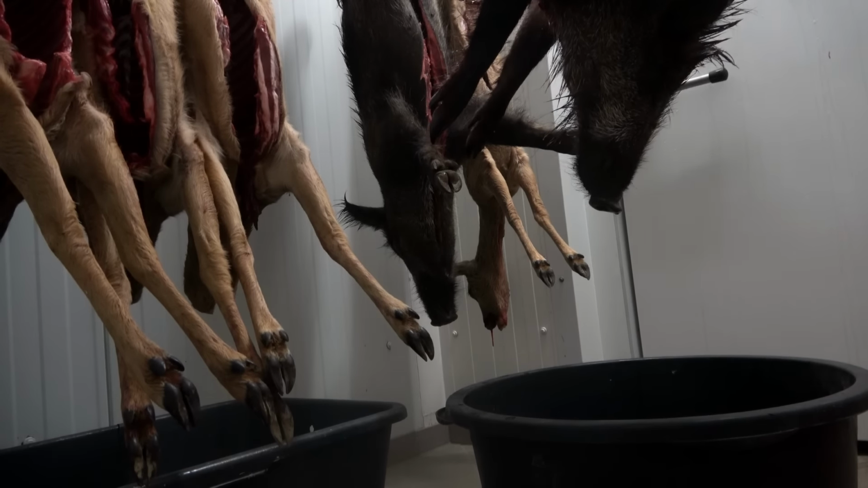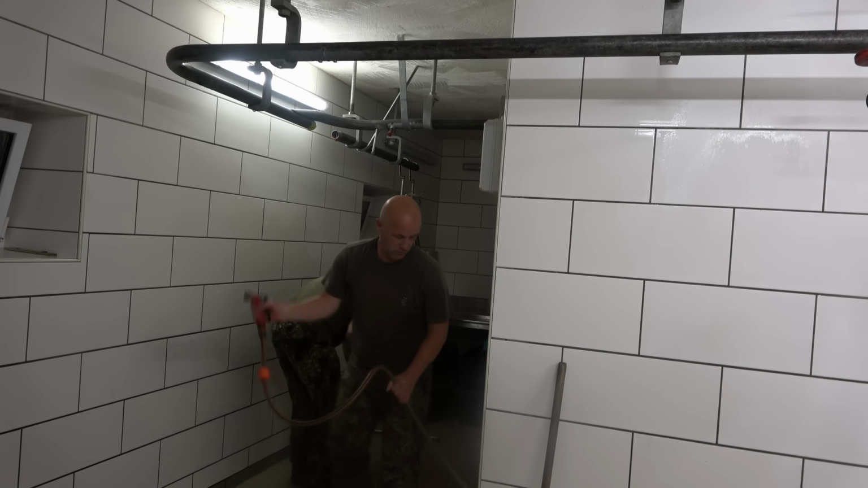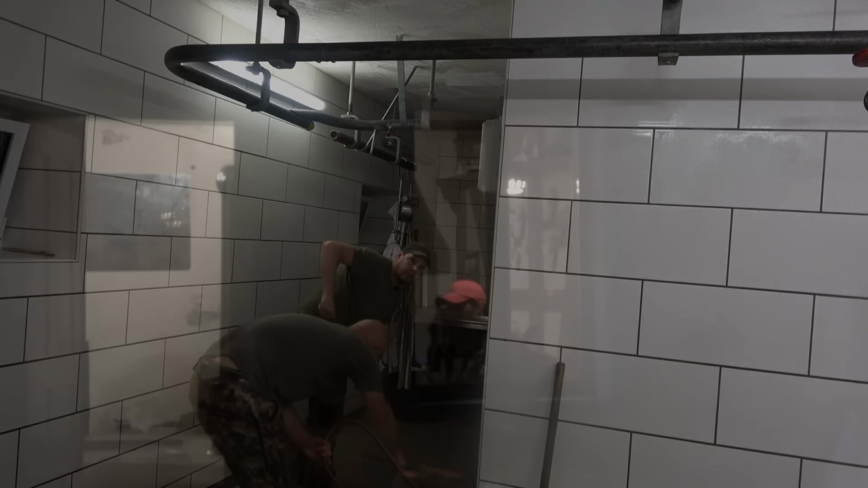After field dressing, we clean out the cold room together. That evening, we enjoy a cold beer and share hunting stories. The perfect end to a great weekend. It was our last night, so we decide to sleep in the next morning.